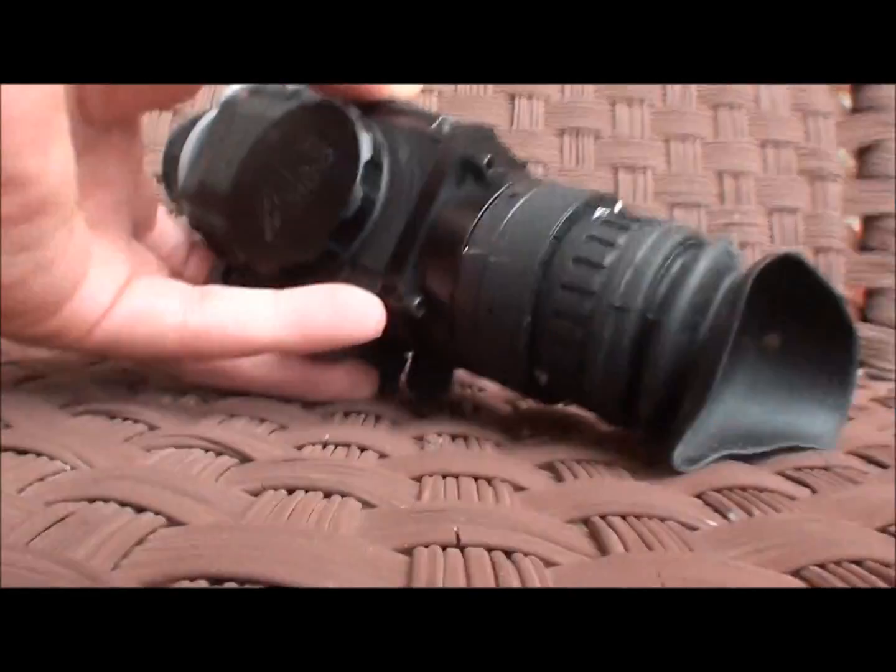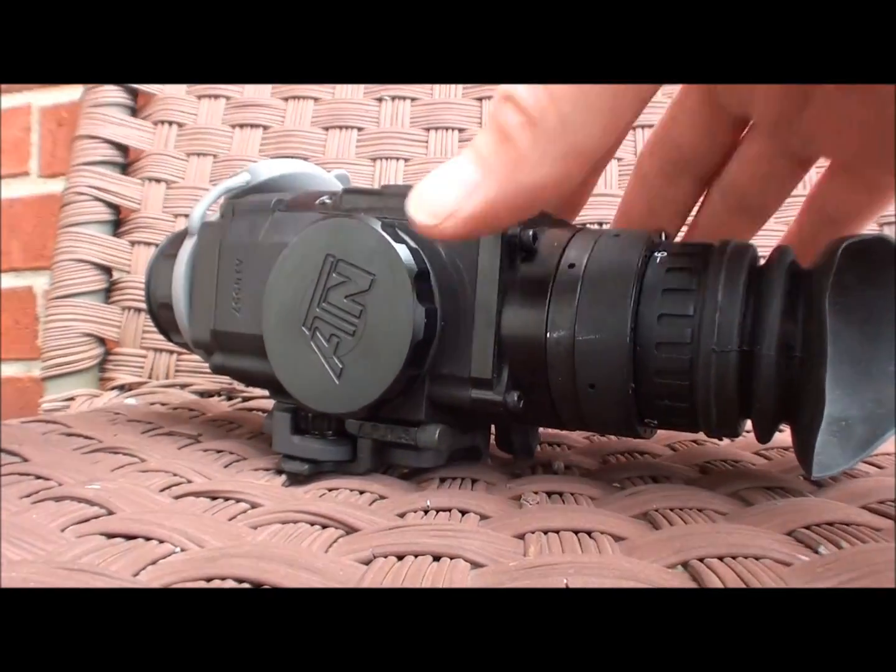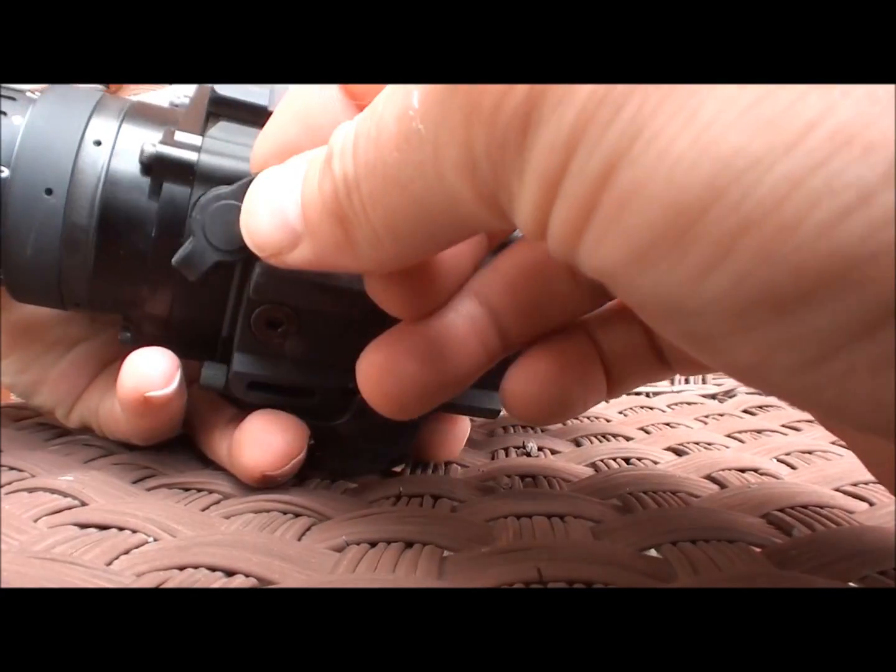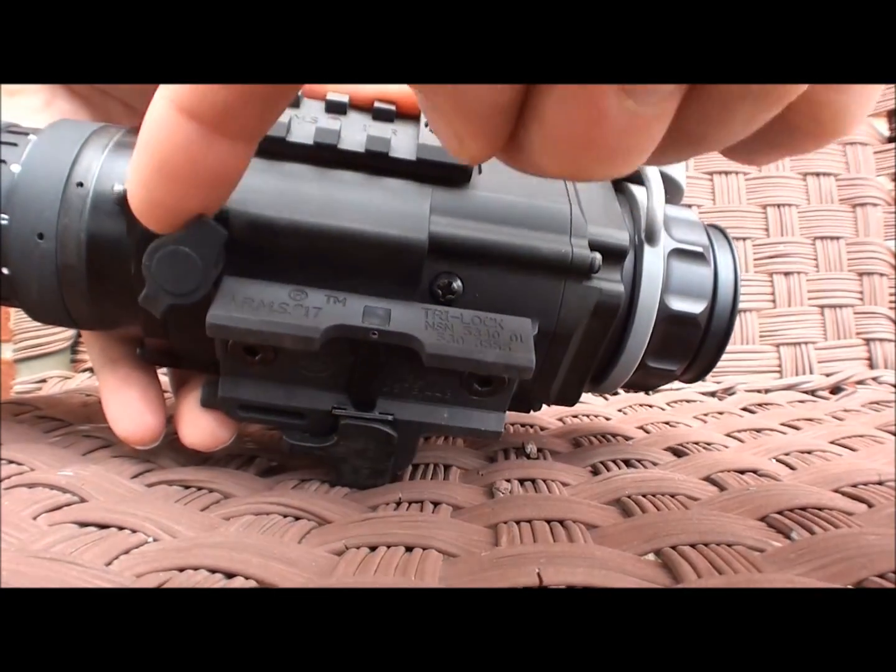Anyway, this is kind of at the lower end of the spectrum for thermal, but it works damn well. I'll do some more reviews once I get the ability to. There's an area right here, this thing right here.